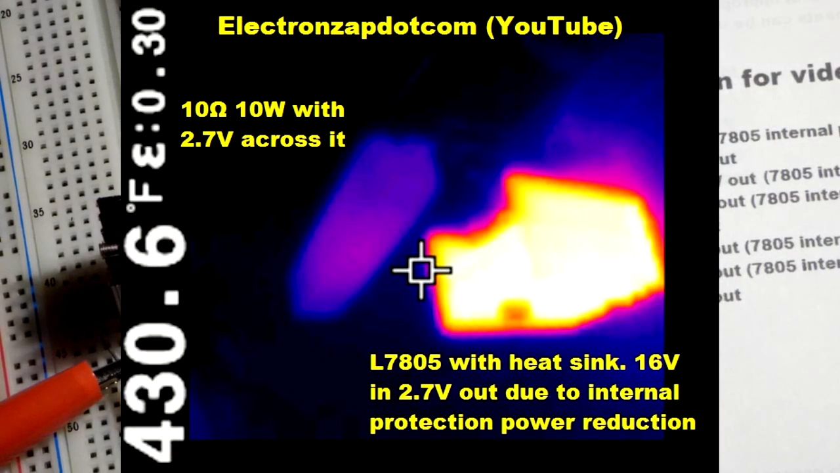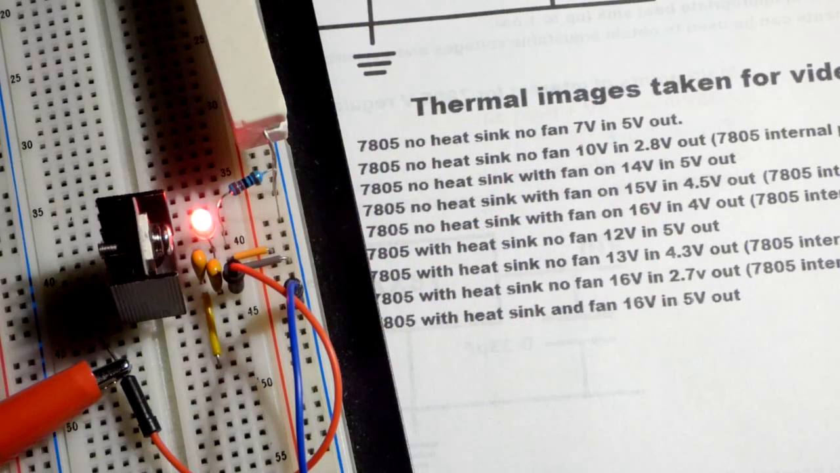So right now with the heatsink, not so good at 16 volts, but up to 12 volts it holds 5 volts at the output. And so we got a difference of 9 volts with no heatsink to 12 volts with the heatsink.